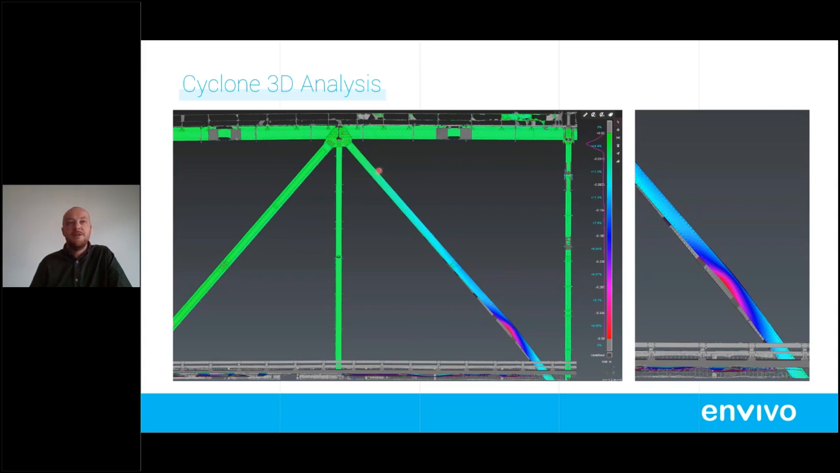You can see pretty much here, I don't know how clear it is through the webinar stream, that's basically about where the change in the structure starts, and then it gets worse and worse as it travels down to where the main impact was. On the right hand side, it's just a more zoomed in version, just to see that impact there.